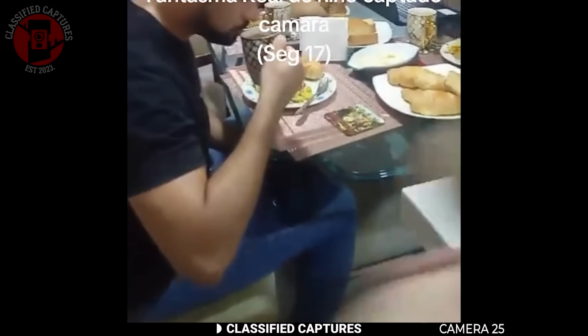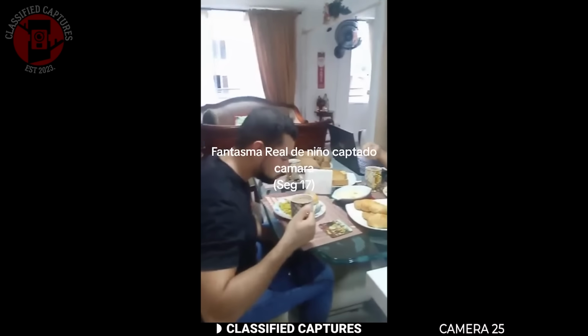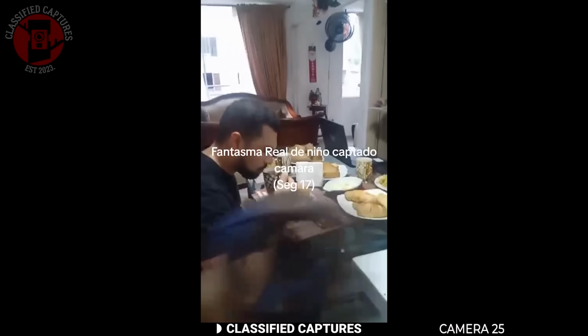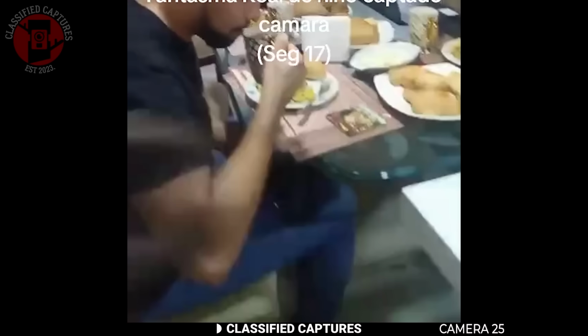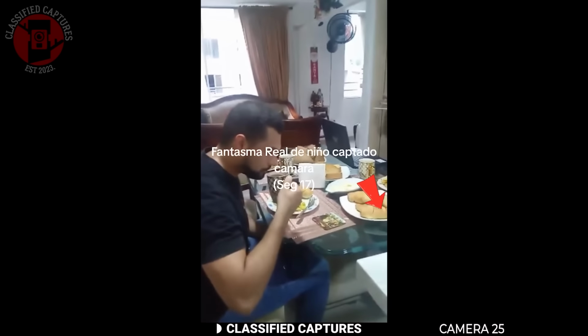At first glance, it looks like solid proof of a ghostly apparition caught on camera, but let's pause for a closer look. The way the transparency blends with the surroundings seems almost too clean. Some argue this could be a case of video editing or layering effects deliberately made to look paranormal. So was this really a spirit child, or was it just a hoax?